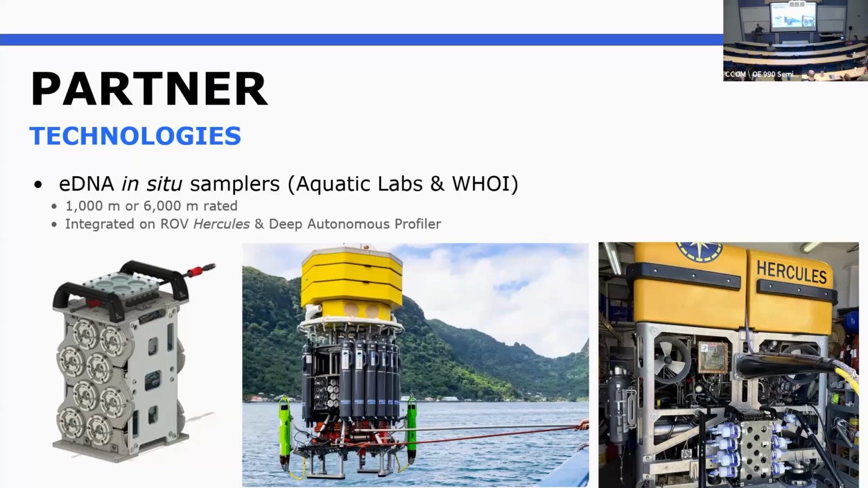much larger volumes of water through a filter in situ wherever you want. So you get a much larger sampling volume, and you can get a much more representative sample of the biodiversity in an area through the DNA collected from the cells in the water. It's really cool. We've deployed it off the DAP, the lander there that you see. So you can see it integrated here by the rosette.